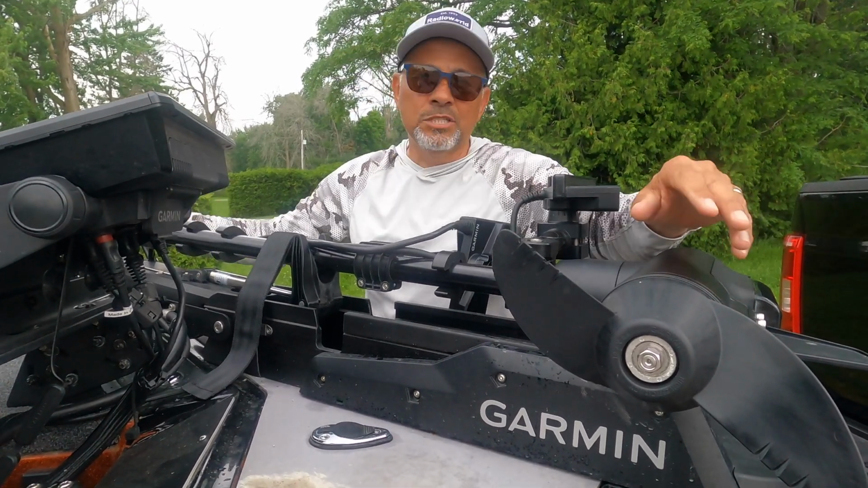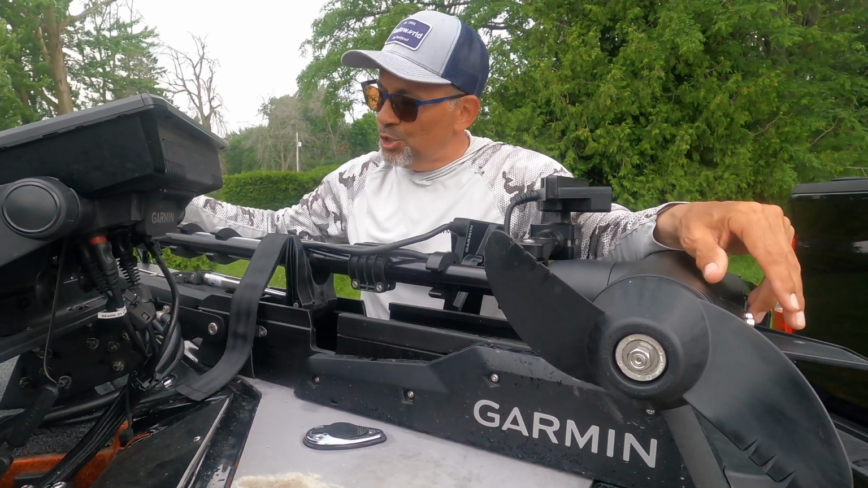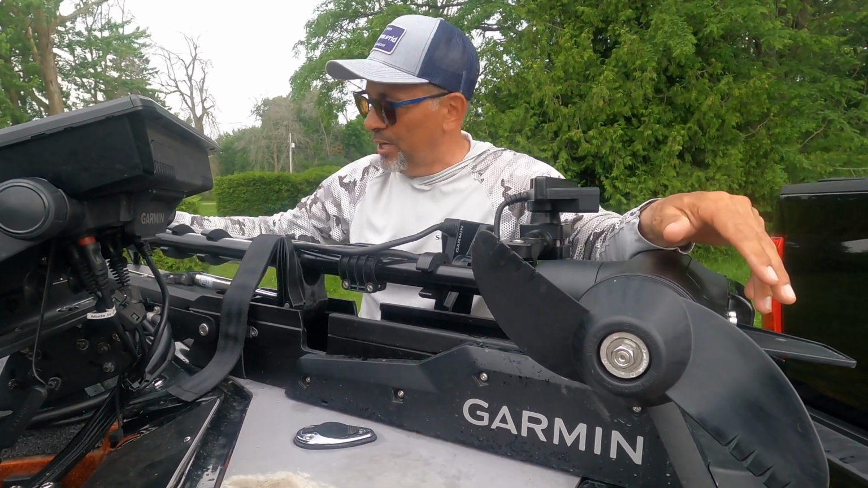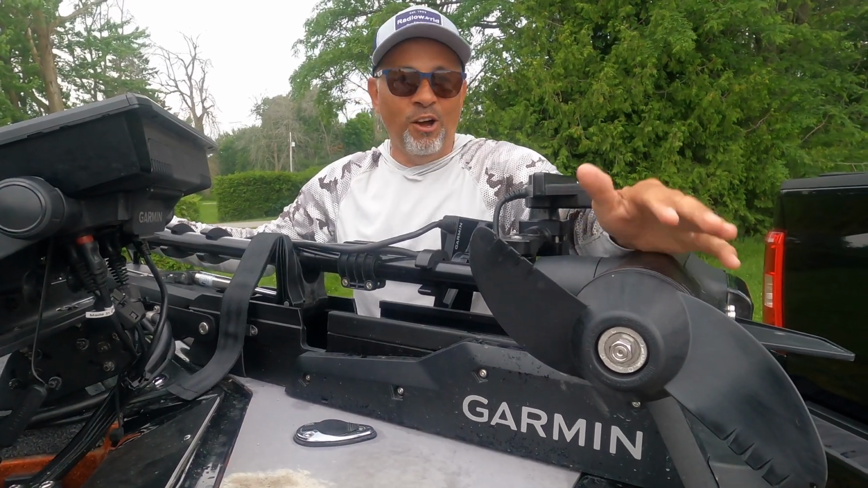Not my first one. Obviously, this one is fairly new. I've only had it for 4 months, but again, super reliable, quiet, love it. Doesn't spook fish. I can cruise through shallow water, and it doesn't make a lot of noise. Absolutely. I am all in on this trolling motor.